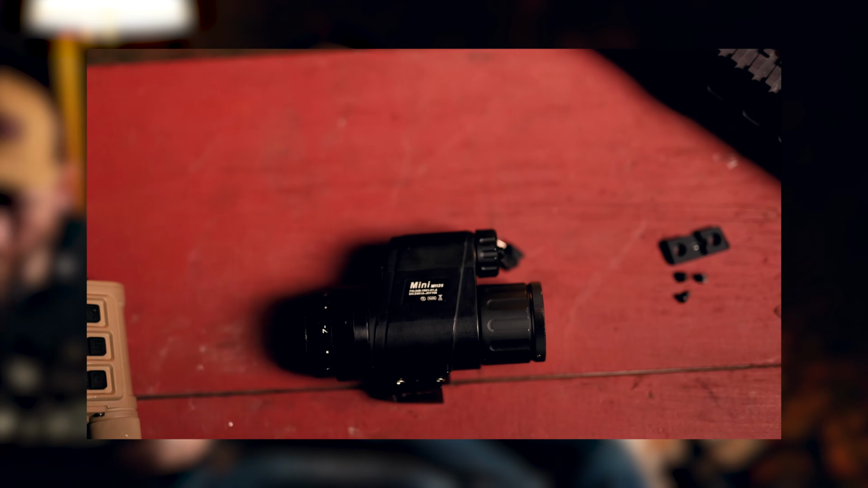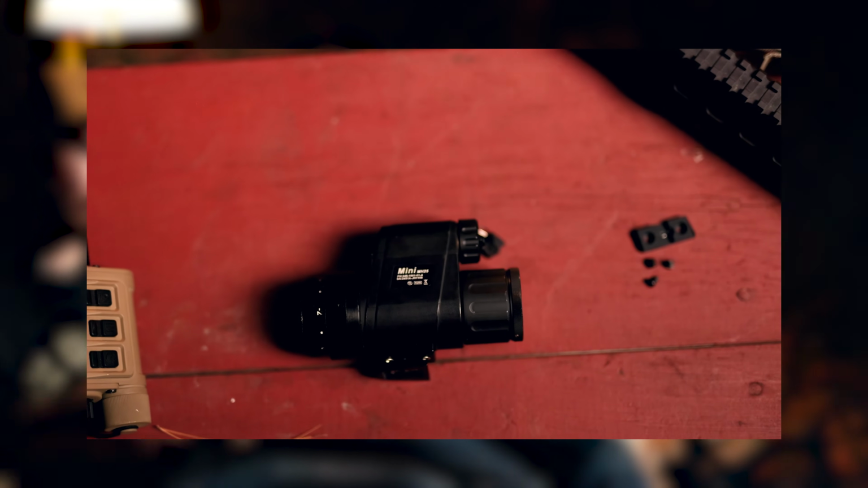That gives you a big enough piece of glass to look through that when the helmet's bouncing around on your head, you have a bigger window to look through. You don't necessarily have to do that with the RH25. The RH25 has a big enough eyepiece on it. You can function with that for sure.